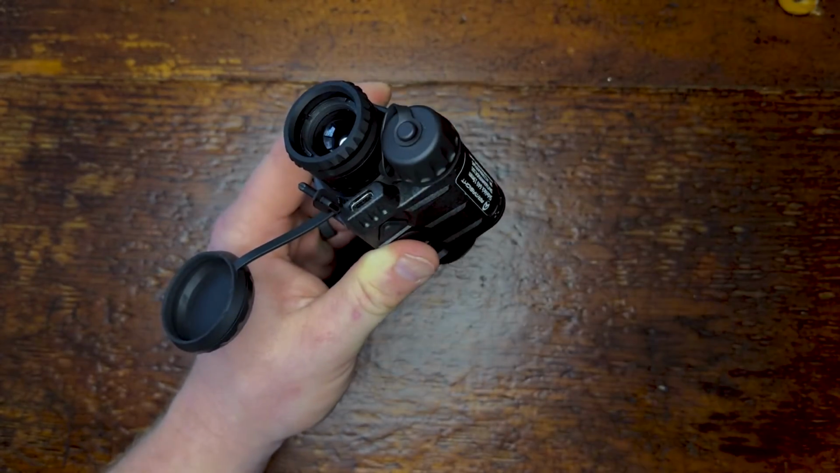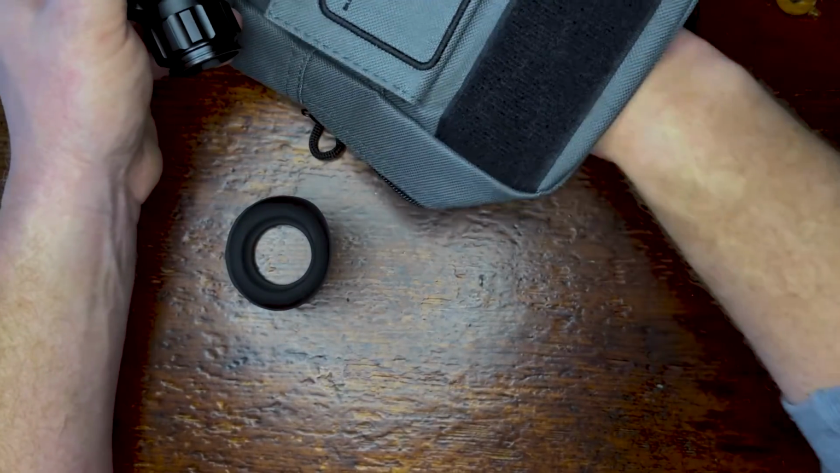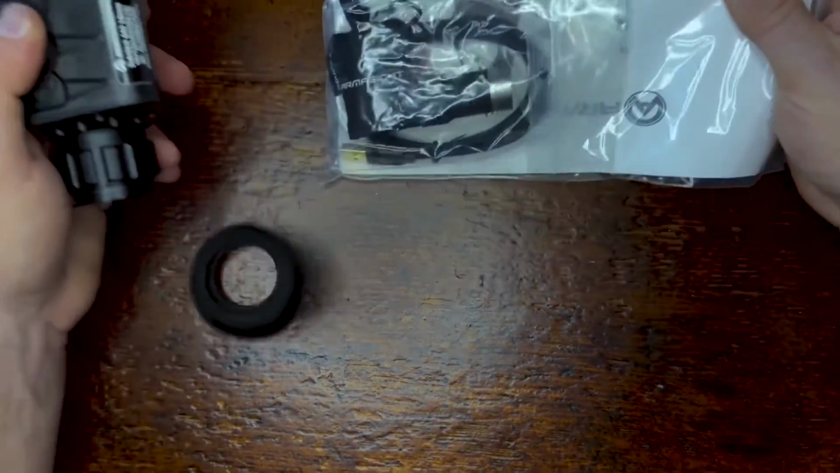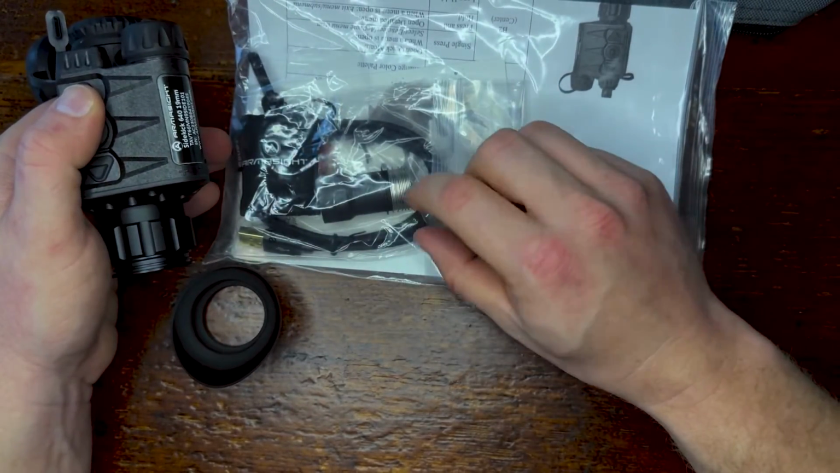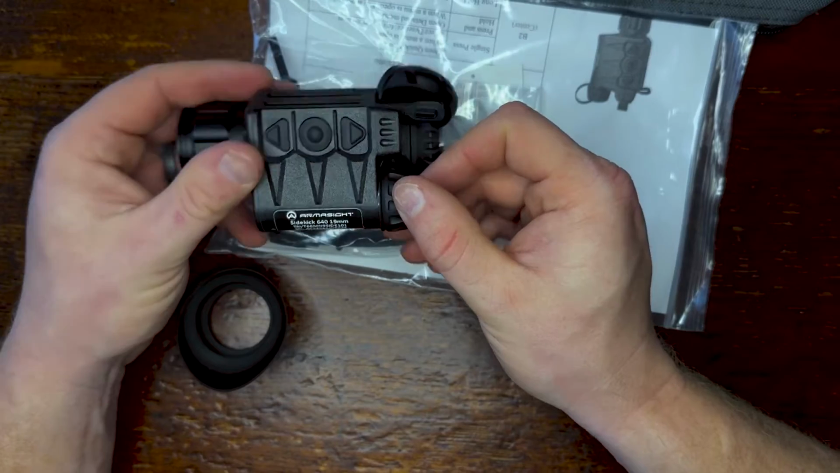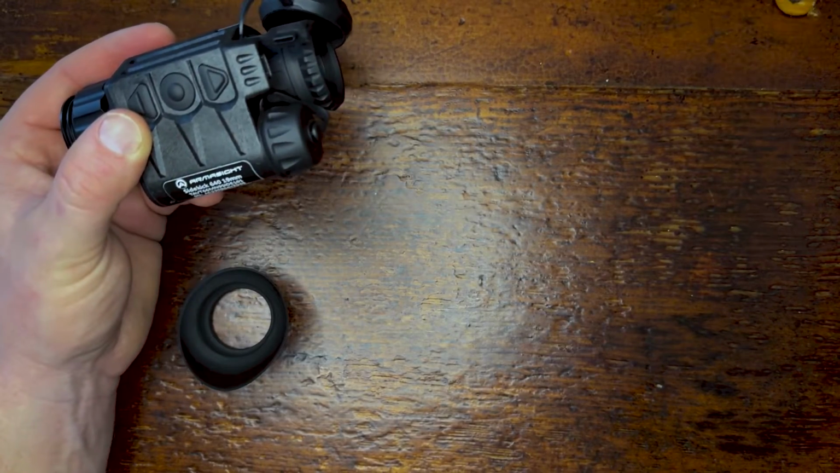In addition, Armasight includes, in the bag that it comes in, not only the eye cup right there, but a battery extender, a carrying case, and the USB-C cable as well. This battery extender allows you to put in two CR123 batteries or a larger rechargeable, I think it's an 18650 battery, and that's all spelled out in the user manual.